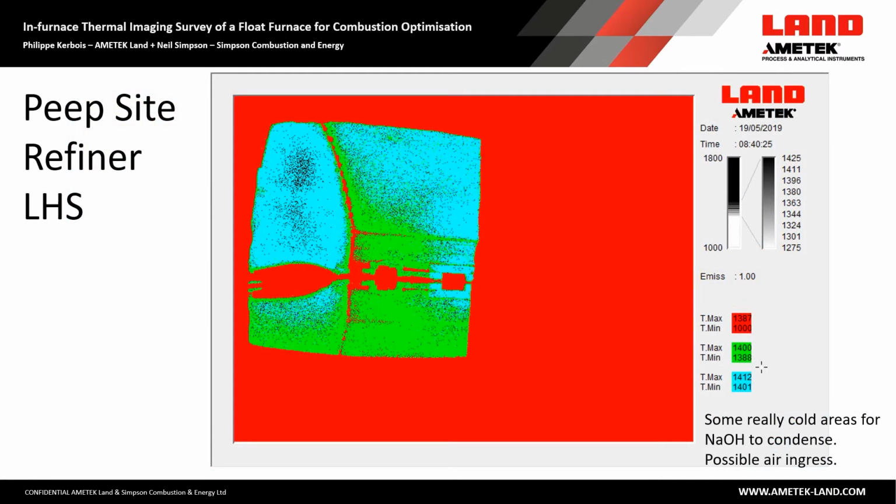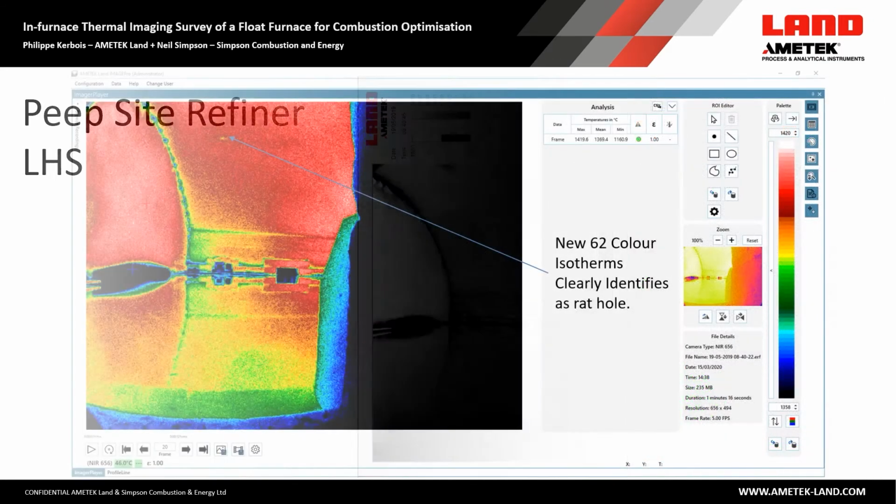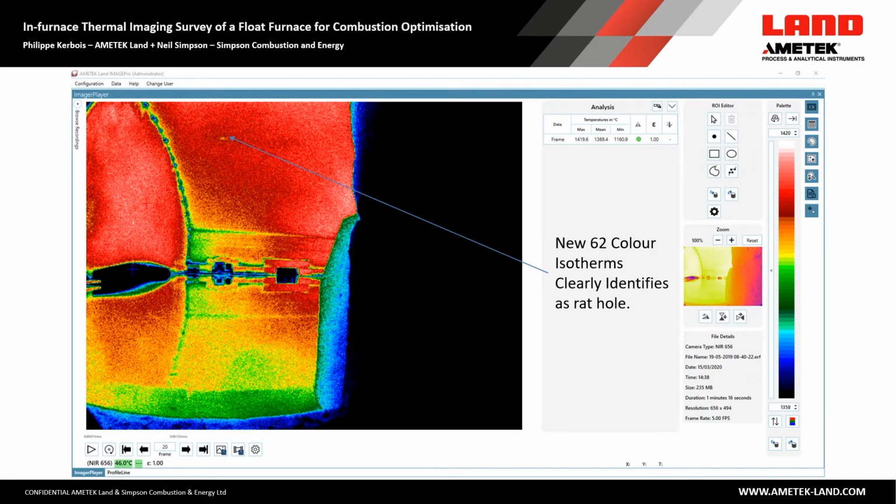Peep side, refiner left-hand side. See the really cold areas for acid condensation, possible air ingress. Same image created with LIPS combined with zooming shots for lateral locations. The new ImagePro software is able to provide an image with a 62 color isotherm palette. Interpreting this image shows clearly a rat hole, thanks to the 62 isotherm palette as well.